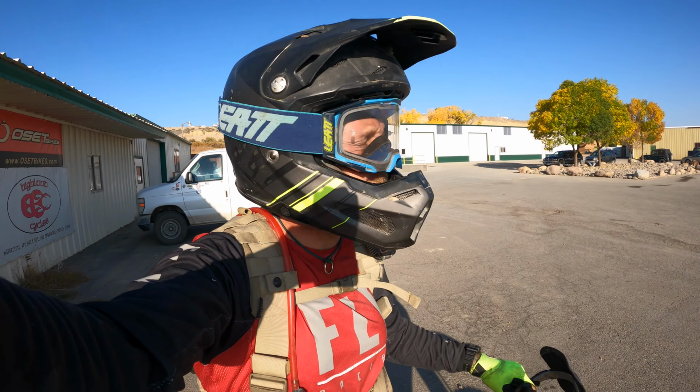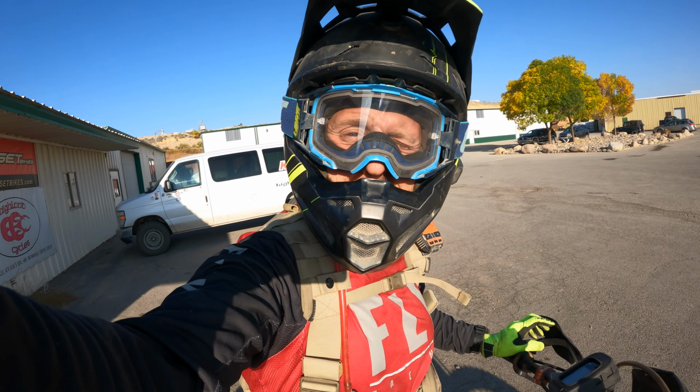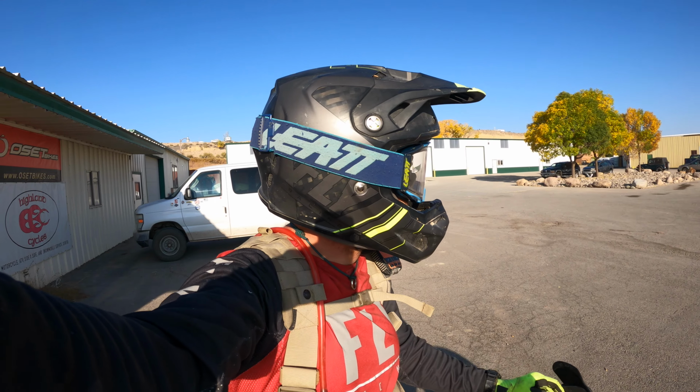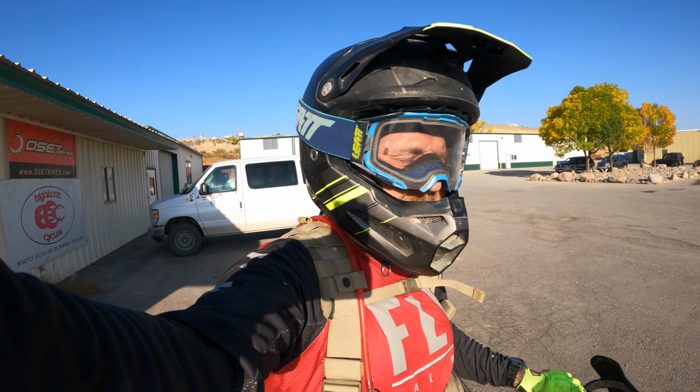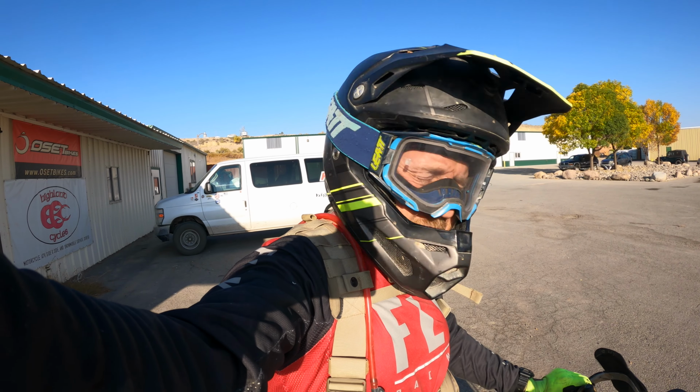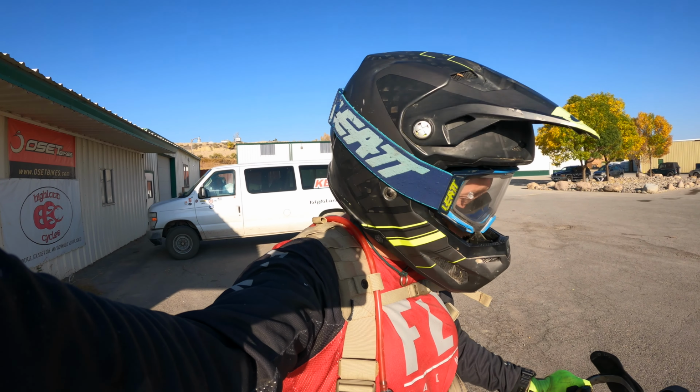Time for a Thursday night ride. Finally got the big girl ready to rock and roll. Her name is Maria. It's been a long time since we've been out, so I'm really happy to have her back out. Brand new clutch from Hensen, and changed the oil, really.